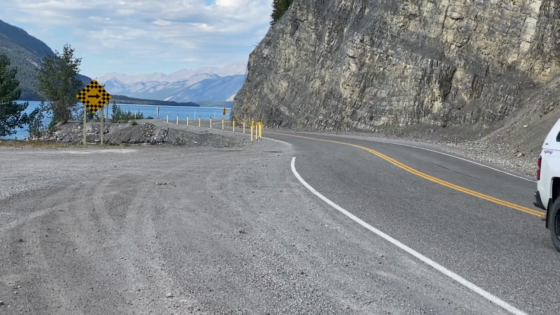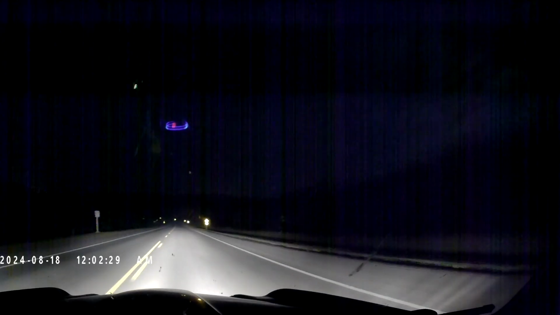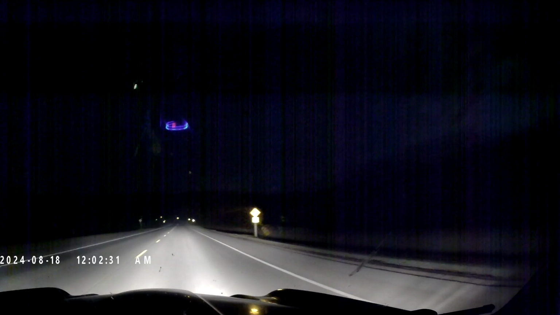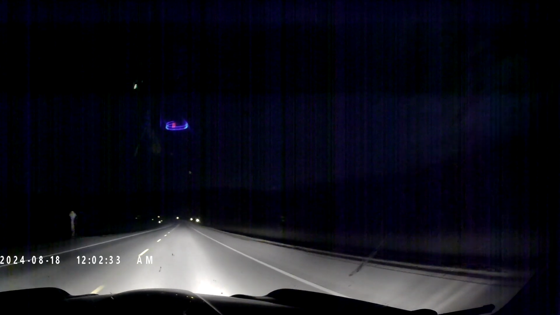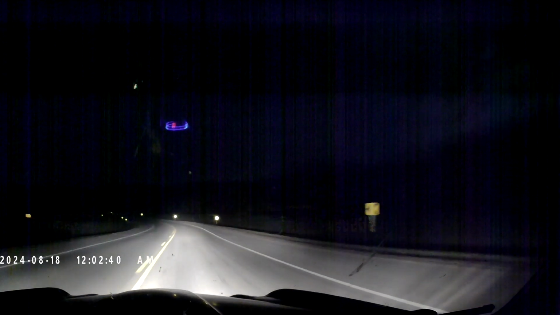This is a vehicle going by Muncho Lake. I then decided to drive through the night and head down to Fort Nelson. So here I'm driving at night, trying to take some caution. Really nice signs along the way, but try and take caution for wildlife because you never know when they're active.